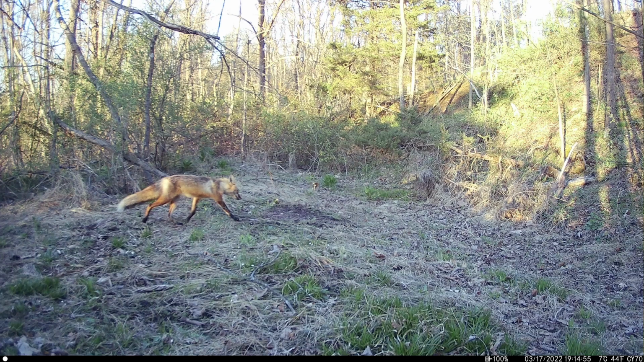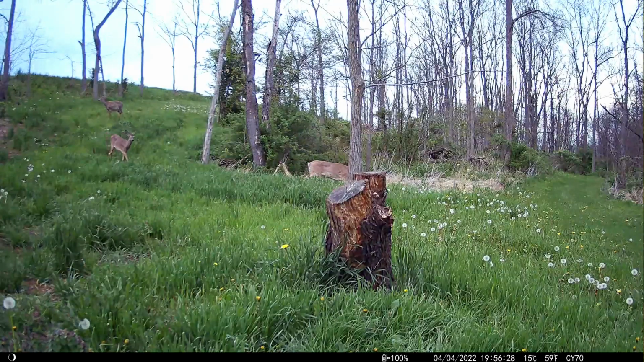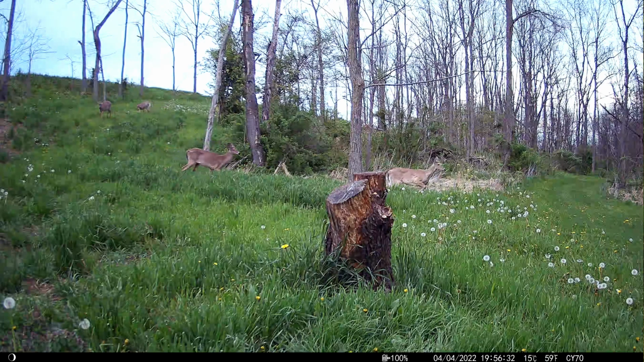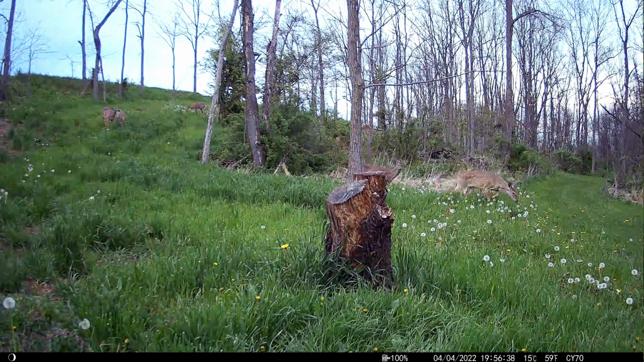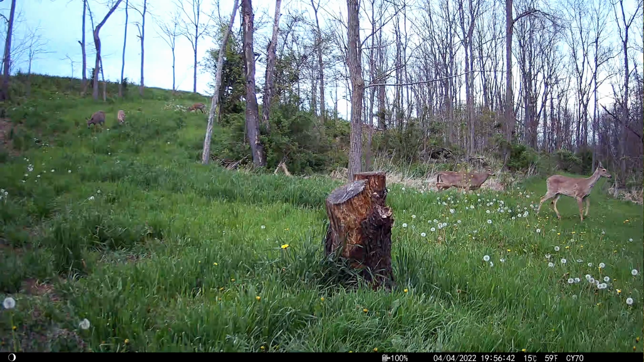In fact, there were times that the animals were way in the background, and I thought there had to be something else that triggered this camera, but this camera did excellent. With its good quality photos and videos, if the animal was tripping the camera but was far away, it is clear enough. You can see exactly what's going on, identify the animal, and see very fine details.